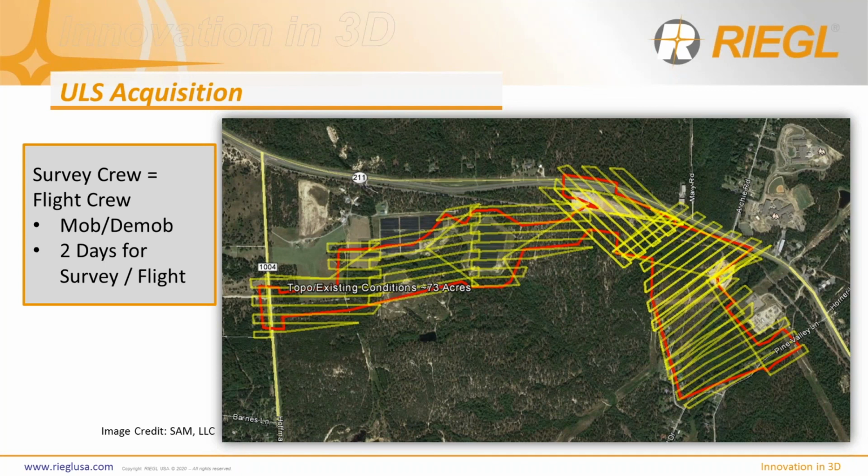But here's where the ULS starts to catch up a little bit. That same survey crew that mobilized to the site to set that survey control, set a base station potentially, and topo in possible obscured areas and drainage structures, also happens to have that ORC and that LIDAR sensor mounted to that ORC in the back of the truck. They also served as that flight crew.